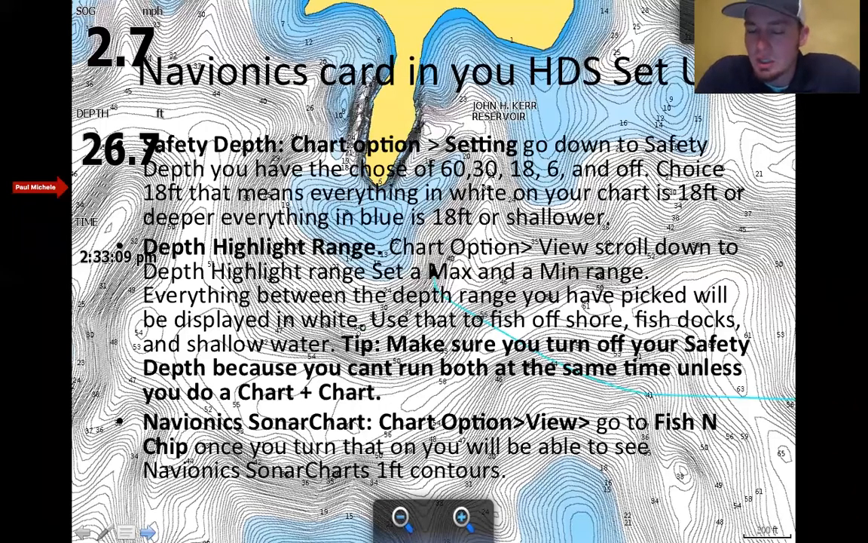You can change that shading between 6, 18, 30, and 60. Preference, I like mine at 18 feet. So what that's going to highlight, we'll look on the screen right here. Everything in white you see will be 18 or deeper. Everything in blue is 18 or shallower. So 18 foot or shallower is in blue.